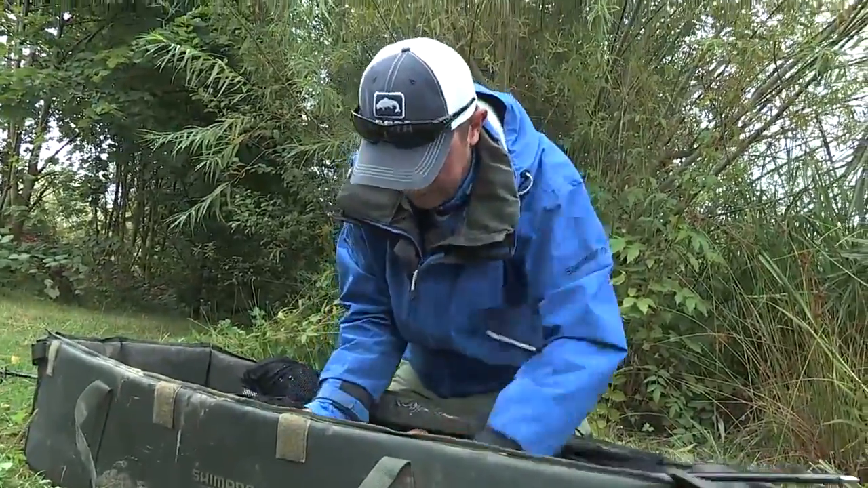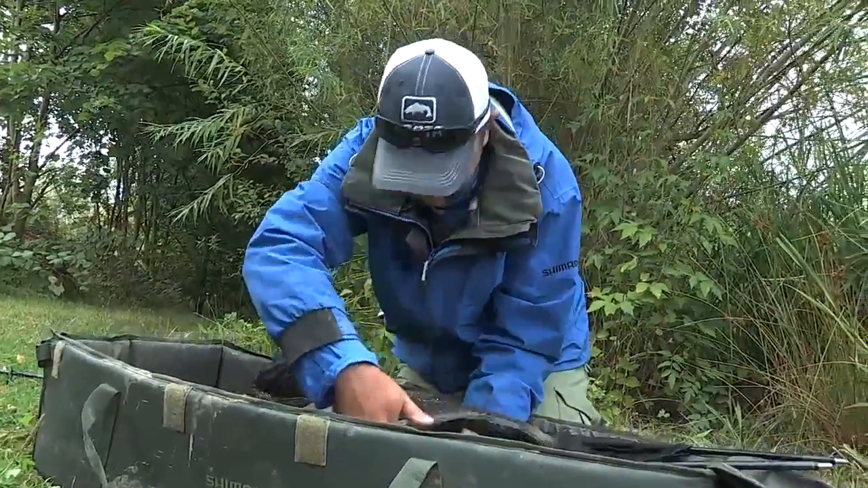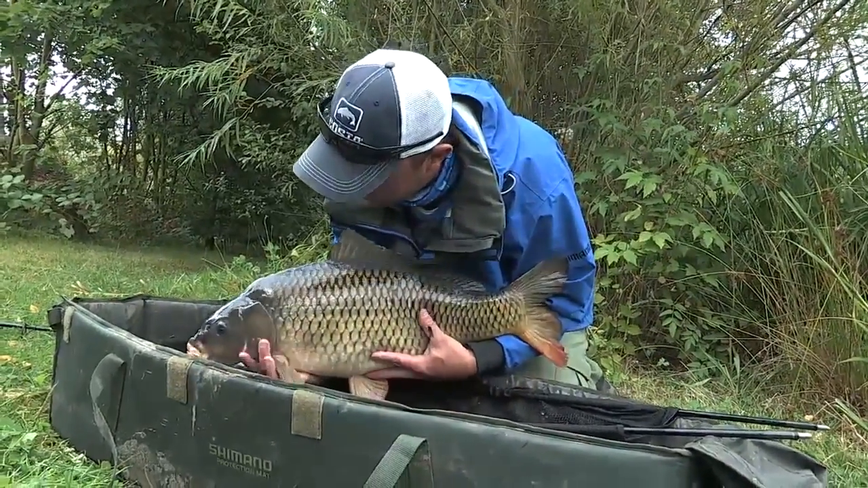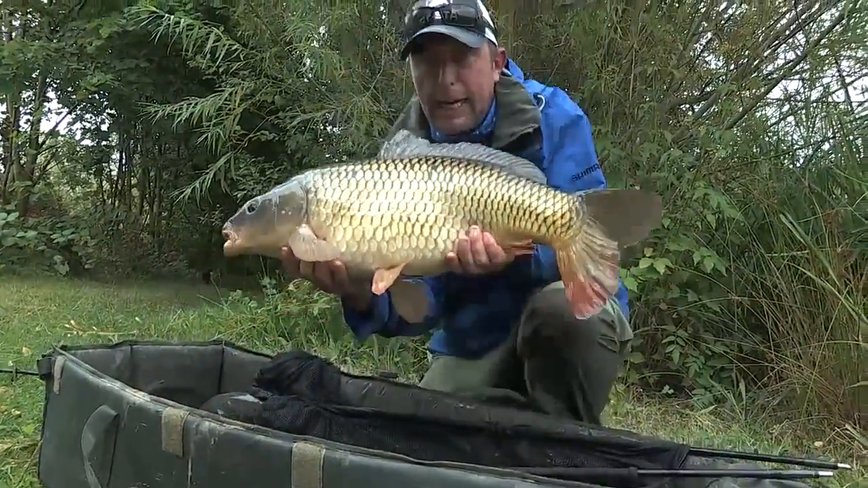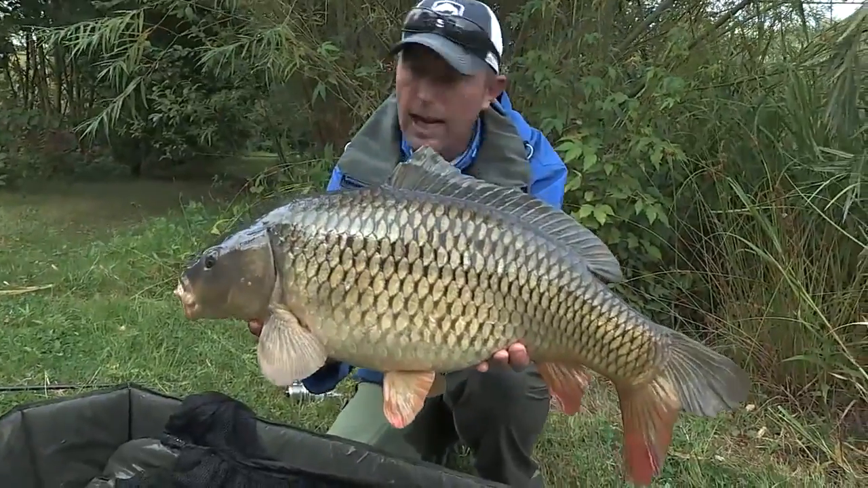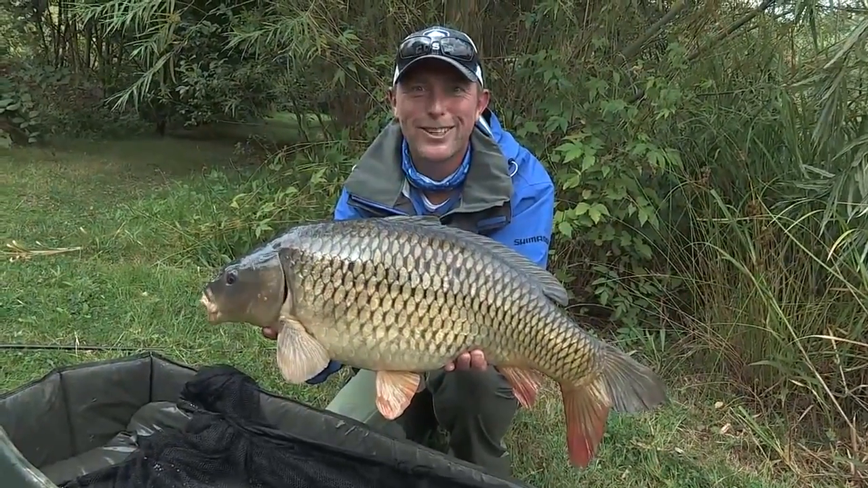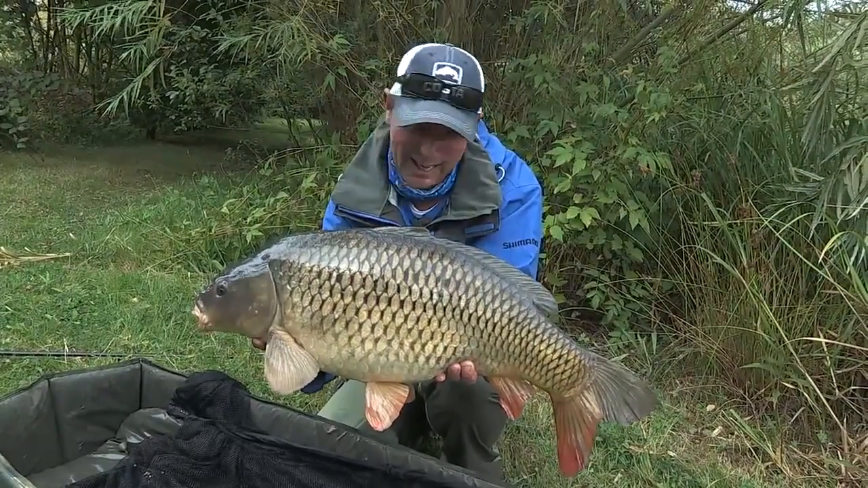Oh! I tell you what. Make sure all of her fins are out the way so I'm not going to damage her. Look at that, she's broad like a bloody house brick. Mate. Now, that is a beautiful English common. Look at her. And live, saw it on the fish finder, cast to it, went to have a pork pie, rod's gone already. Fantastic.